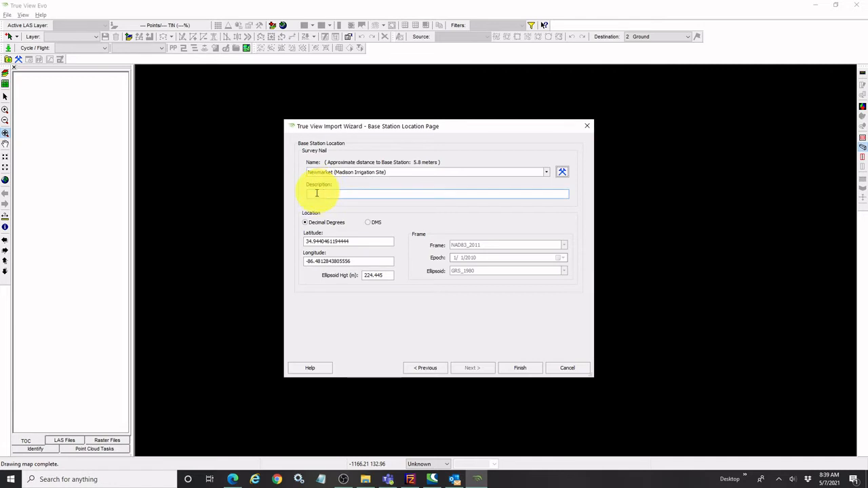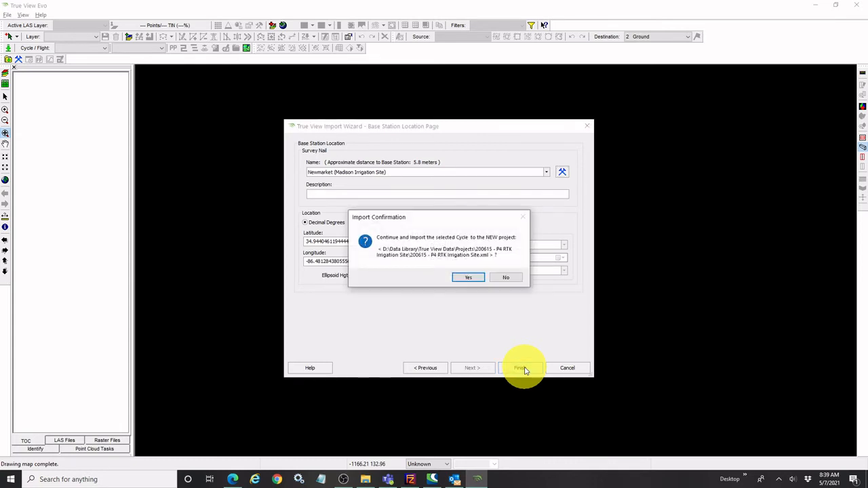Again, I could give it an optional description if I wanted to. And at this point, we can go ahead and finish. So the wizard has all the information it needs now to import the source data, so our images and our rover and base station observation files, antenna calibration information, and so forth. And it's going to set up that project for us in that root folder as I talked about.